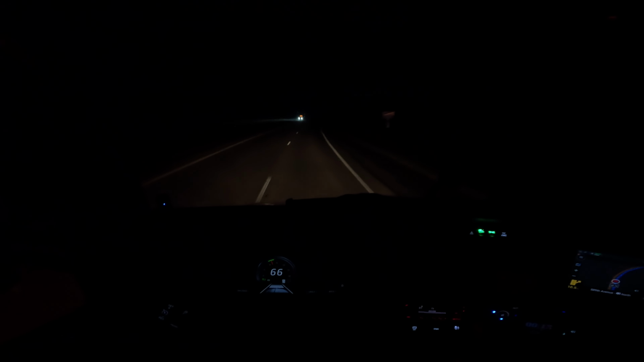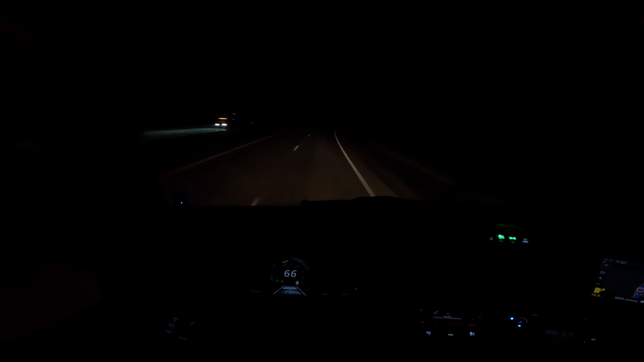And went from there, brought it back to the yard in Atlanta so I could get the truck worked on. It was time for a service, so got the truck serviced and went from there. They bobtailed me all the way to Birmingham. So so far this week I've had like 300 miles of bobtail.